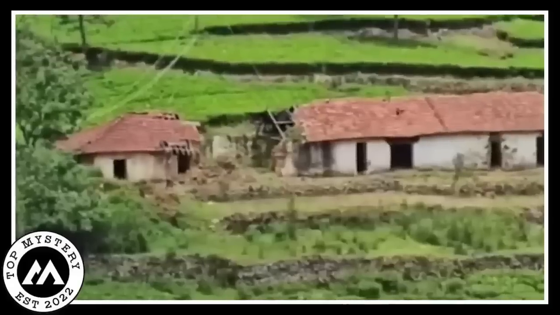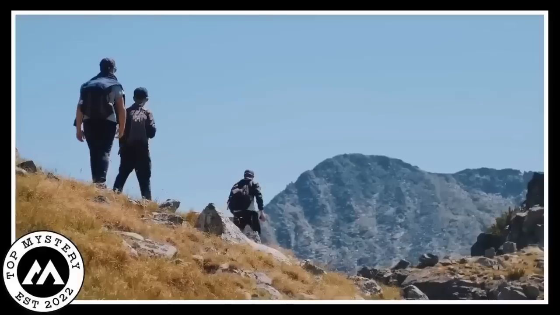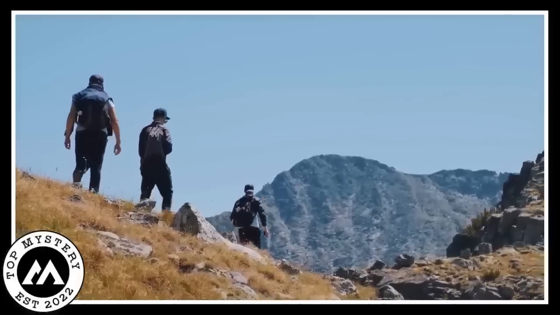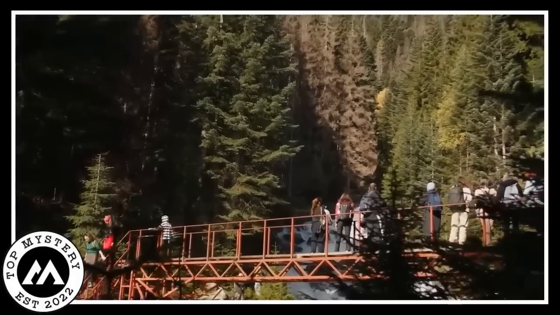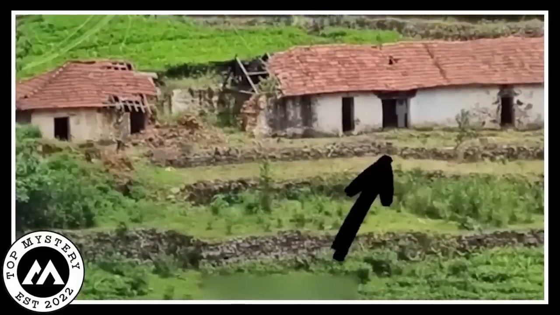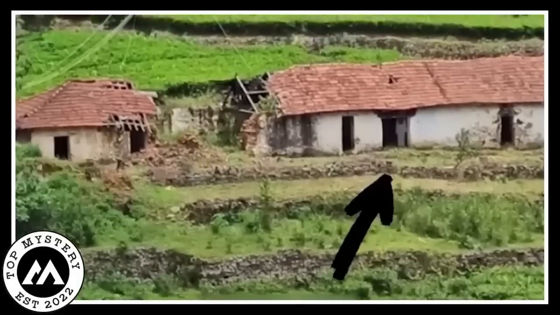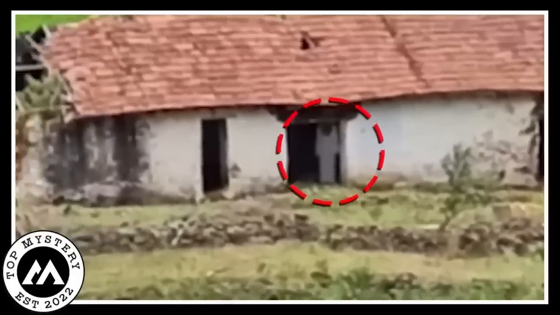Real ghost caught? Alright, so you've got this tourist, just enjoying the mountain vibes, casually recording, right? Everything's chill until he points the camera at this house in the mountains. Suddenly, plot twist, the scene changes, and guess who's making a cameo? A legit ghost just hanging out in the doorway of that spooky house.